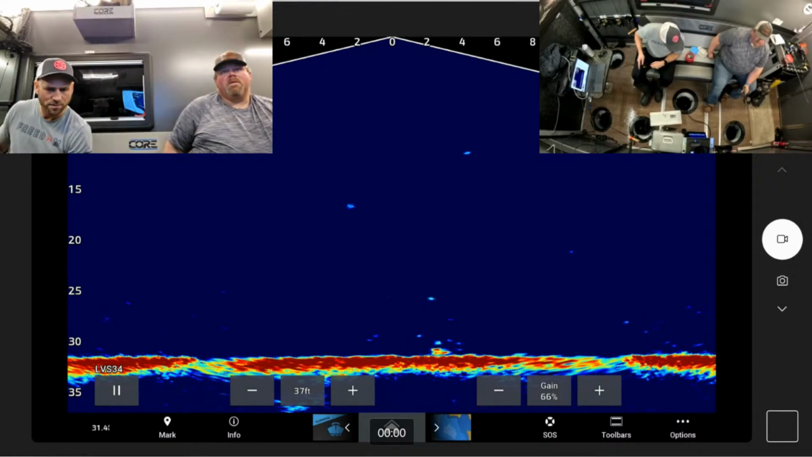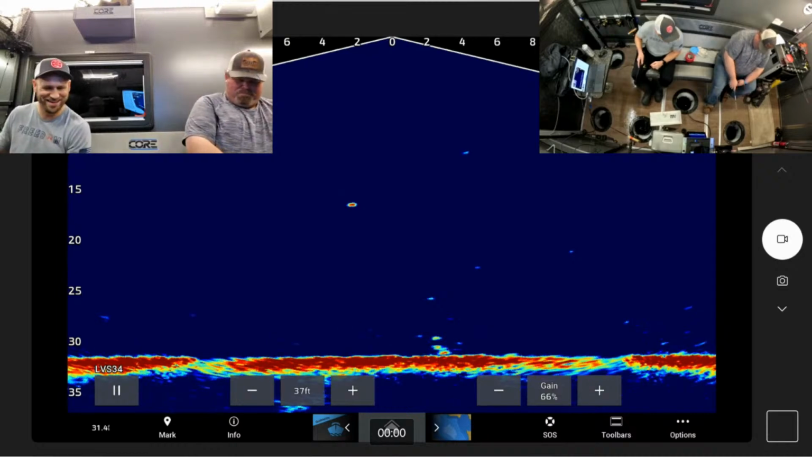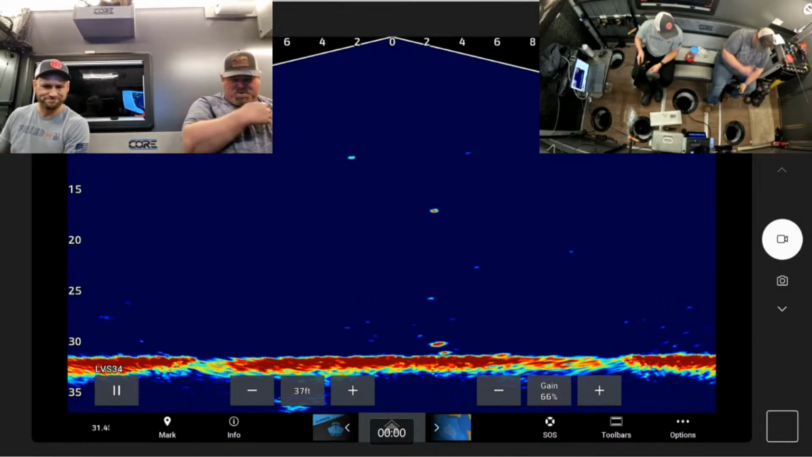It just looks like a big mark on the bottom, and then it splits into like 5. Keep hoping for these higher marks, and then they disappear. Mm-hmm.